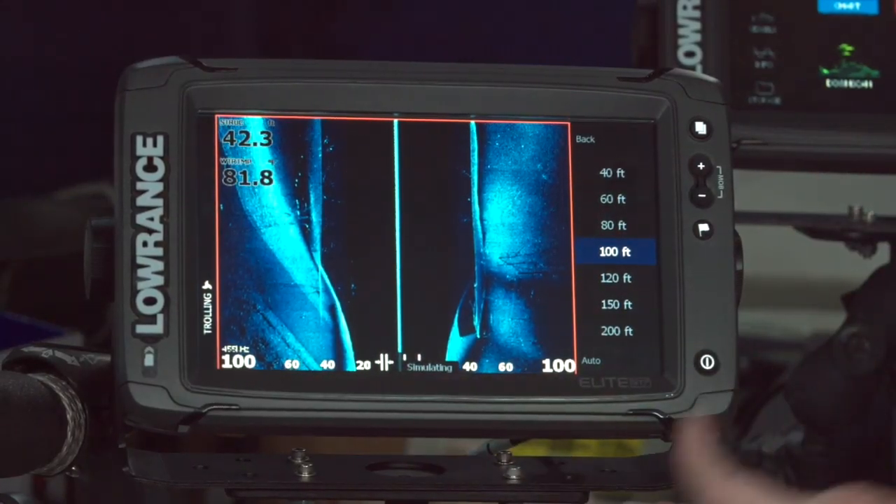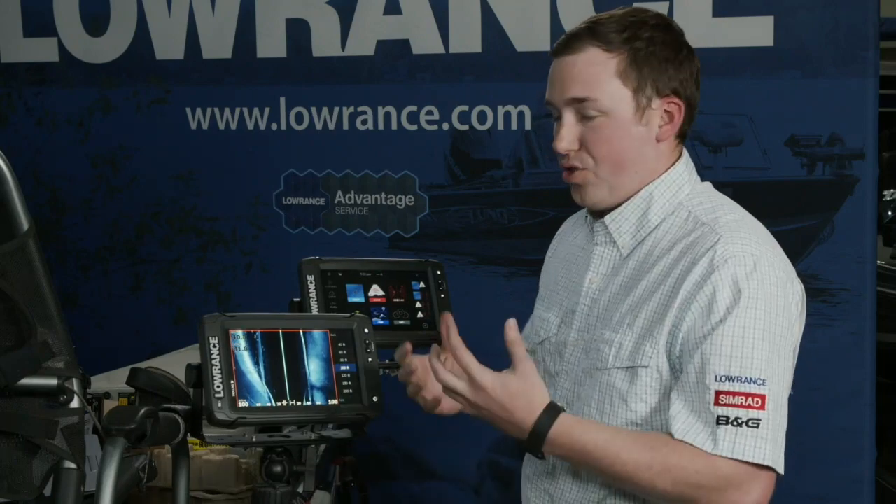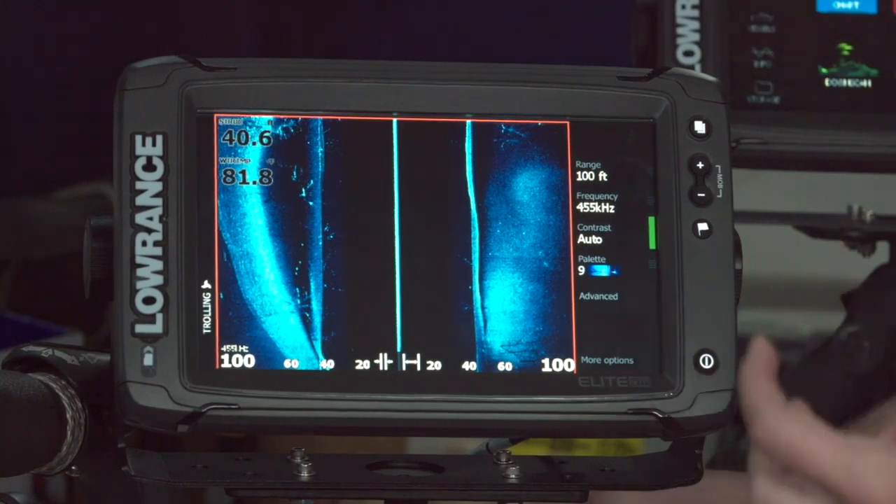And everything in this Sidescan shows up in that kind of really high resolution detail. That's one of the benefits of active imaging. Everything is super clear. You can see individual limbs on trees. You can see individual rocks in a rock pile. All of that stuff in Sidescan is really crystal clear, and it looks like it does underwater.